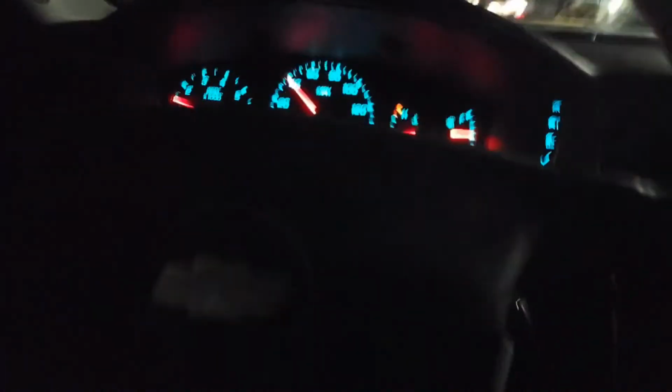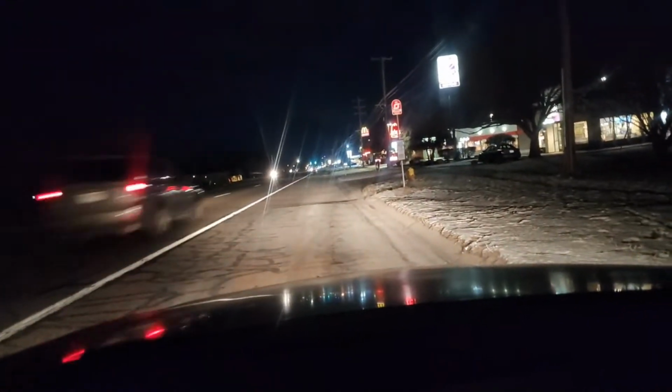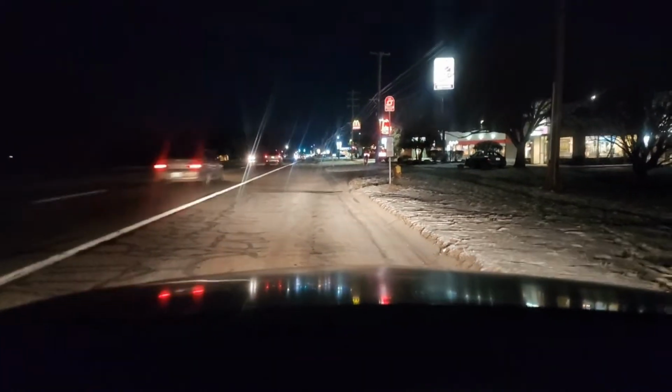Maybe it's time for me to, I'm gonna pull over again. Put it in park, turn on 4-ways. I'm gonna try a different area. Maybe the windshield's too cold. Could be.